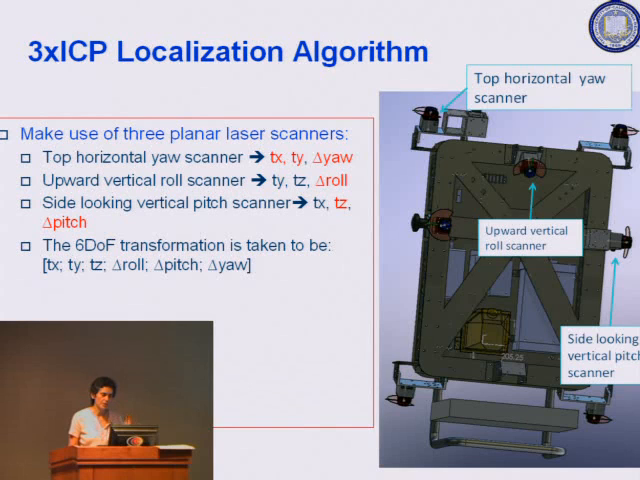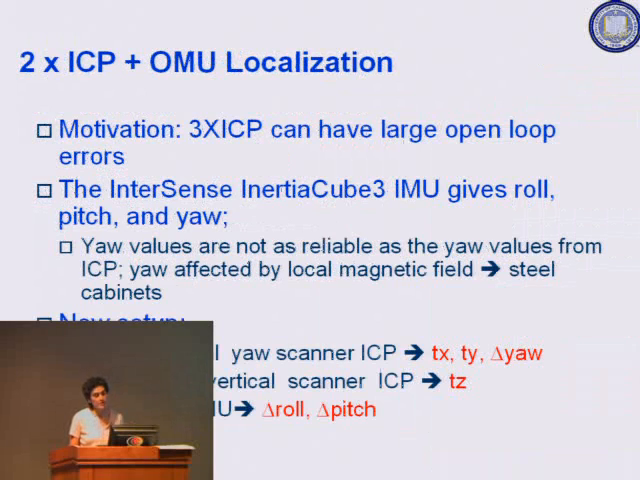It turns out this algorithm is too naive and it needs to be modified and improved. So the next simplest thing to do is say, well, I have an inertial measurement unit, which I showed you is only this big and doesn't take too much space or power.